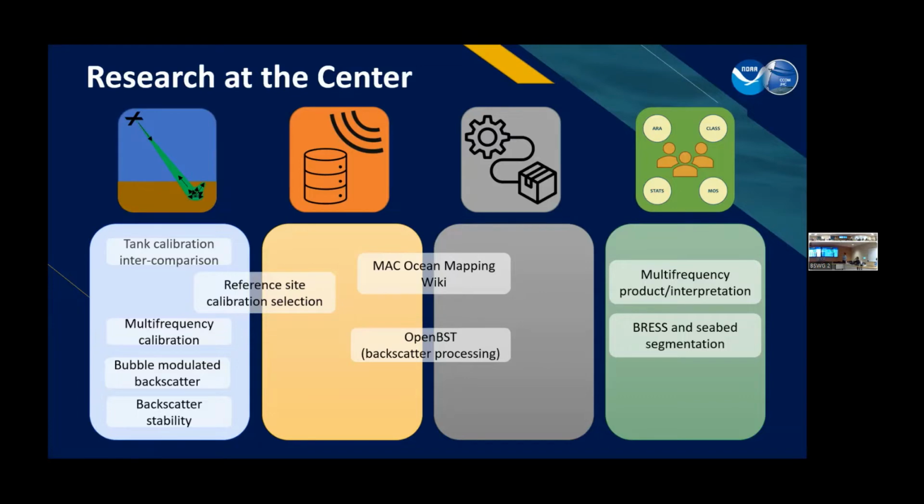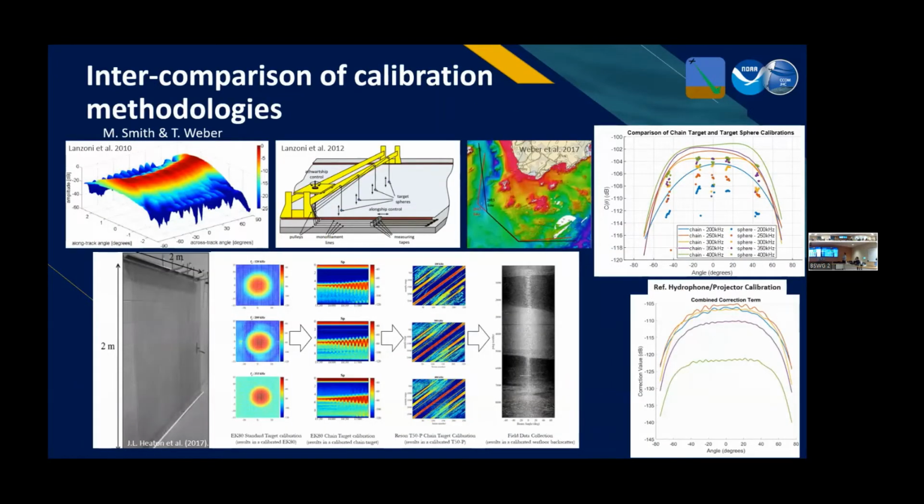So we'll start with calibration. The center has a history of working on various calibration methodologies for multi-beam backscatter data collection, starting with laser pointer. All right, I'll just use my hands. Starting with the reference hydrophone projector methodology, it's a classical method, moving into trying to adapt the fisheries target sphere methodology from multi-beams to standard lines, as well as some of our newer extended target calibration methodologies.